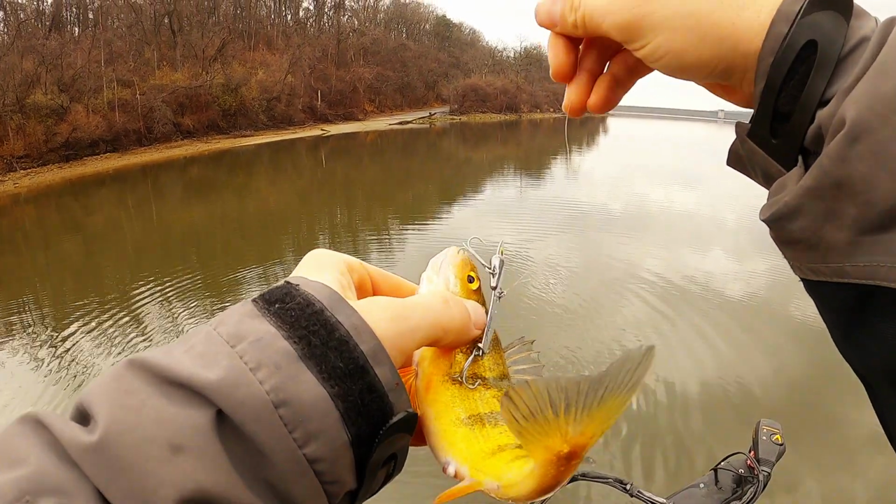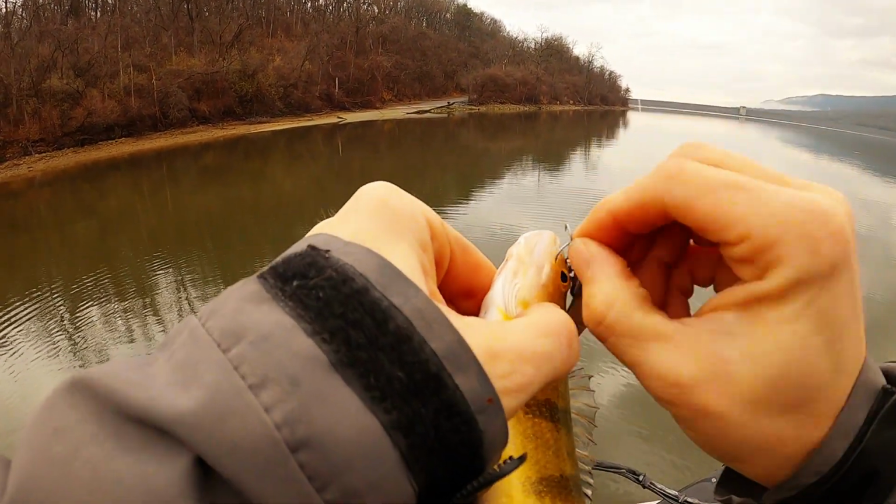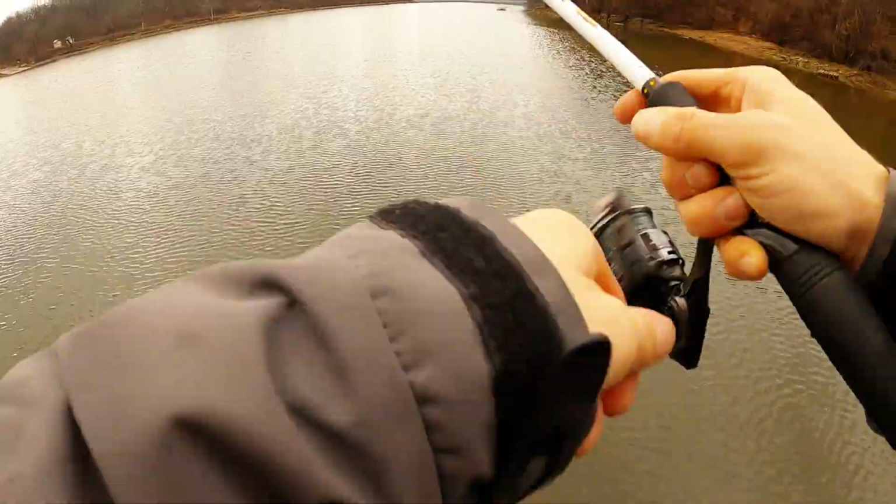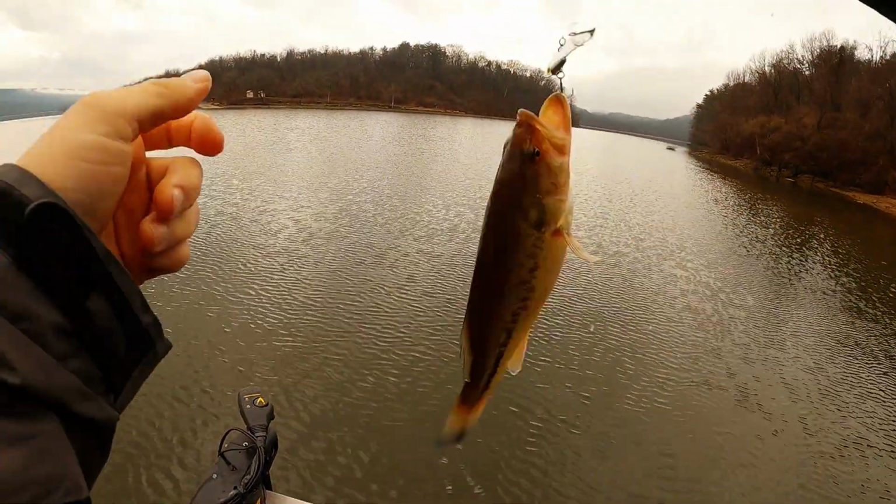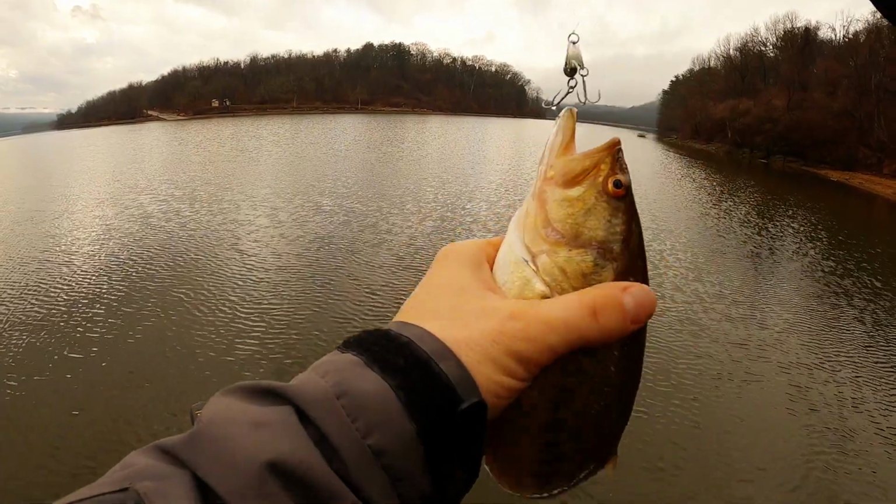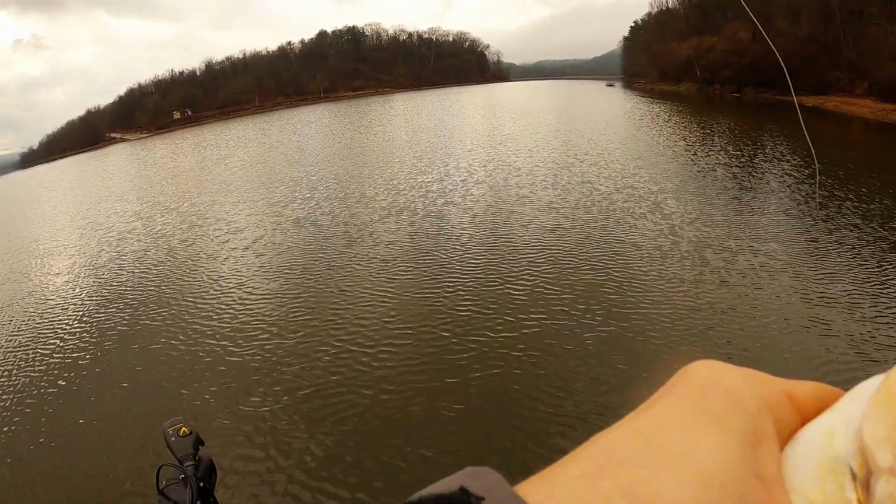I too like to live dangerously, my friend. Not a bad fish, not giant, but well, boy. I'm gonna have to try the jig. I wonder if these bass are right on the bottom.